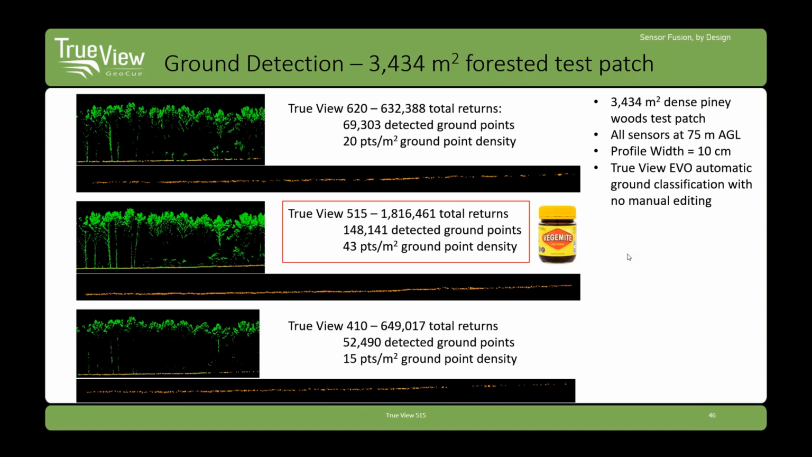And I repeated that for all three sensors. So it's an identical test area, same flight pattern, everything for these three sensors. And this density means what was my density of points that were classified to ground. I just ran an automatic ground classification. I did no editing. And so with the 620, I've got 20 points per meter of ground density classified.